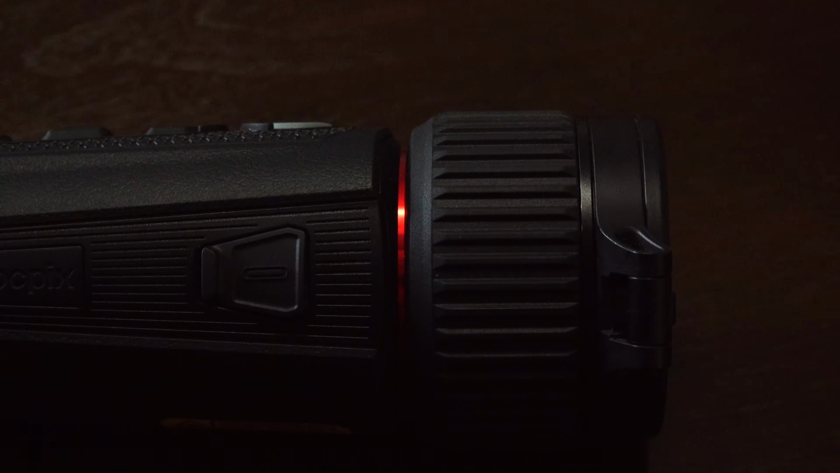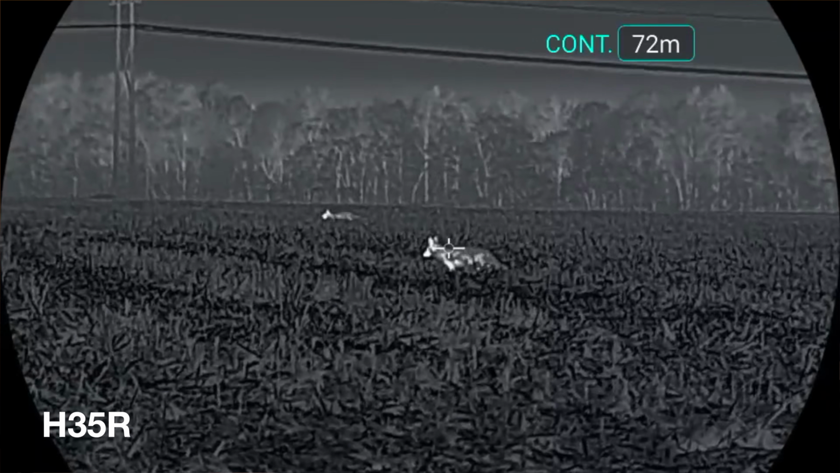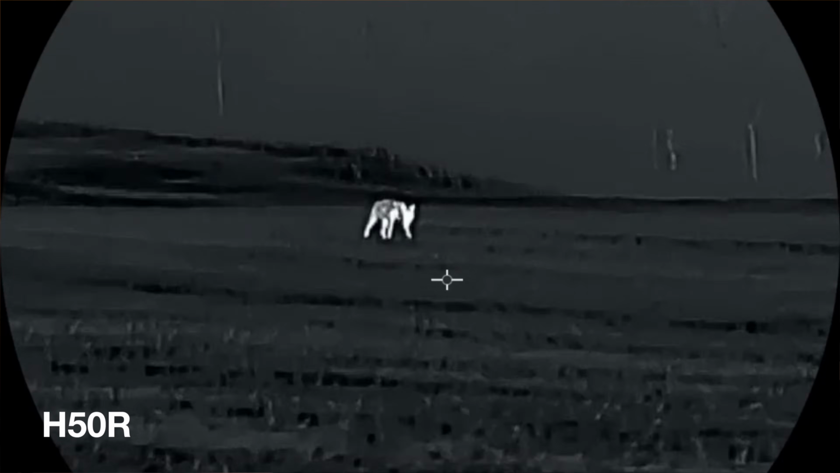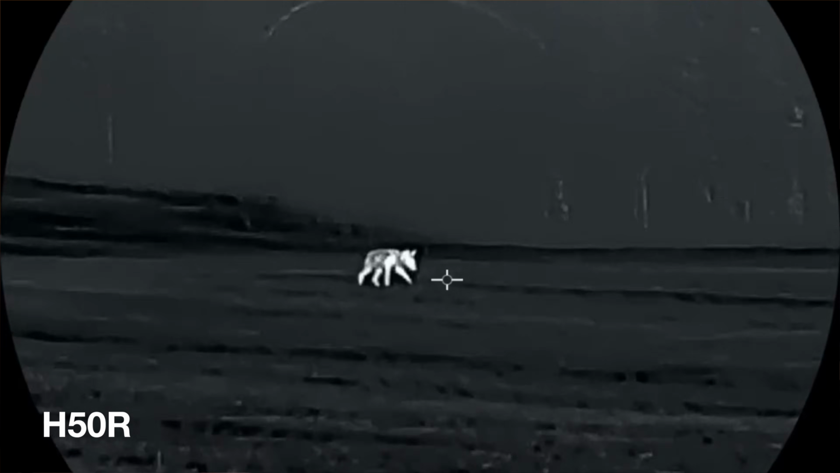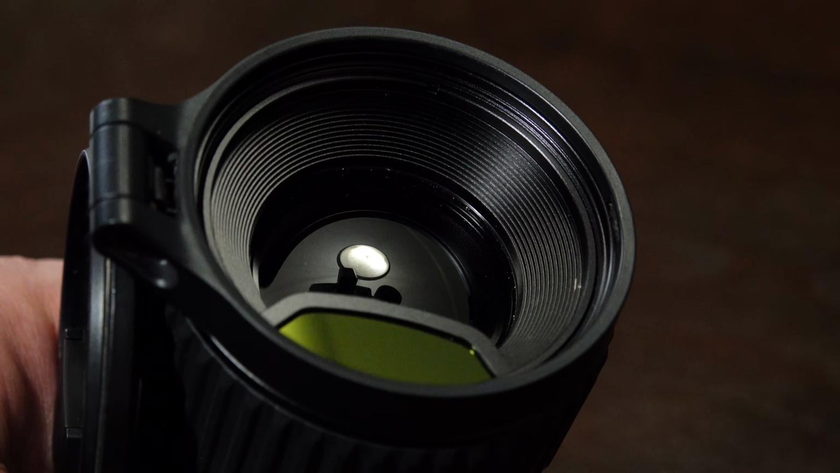These are both 640s. They're 640 by 512. They both have a 60 hertz refresh rate. One difference between these optics that might play a part in which one you choose is going to be the base magnification. The 50 has a 4x base magnification and the 35 has a 3x. They both have an identical display. They're the 2560 by 2560. They both have an integrated 1200 yard rangefinder. Both of them have been exceptional ranging at long distances. In fact, I got a few readings over the 1200 yards that it's estimated for.